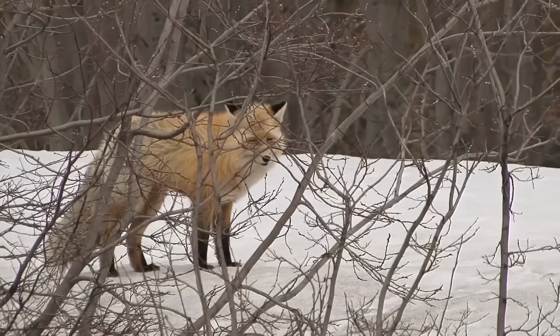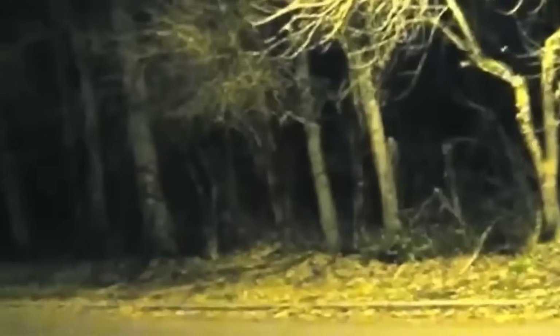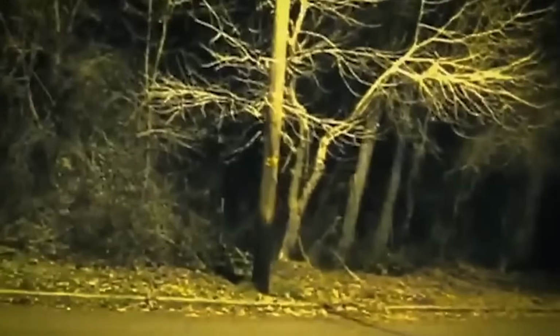Noises in the woods. In February of 2013, residents of a neighborhood in northern Oregon reported hearing peculiar and eerie laughter-like sounds emanating from the nearby woods. The noises were loud and echoed through the area, leading some to believe they could be foxes or coyotes. However, others disputed this explanation, as the noises didn't match the typical vocalizations of these animals. The origins of the unsettling sounds remain a mystery, leaving the residents puzzled and unsettled by the strange occurrences.